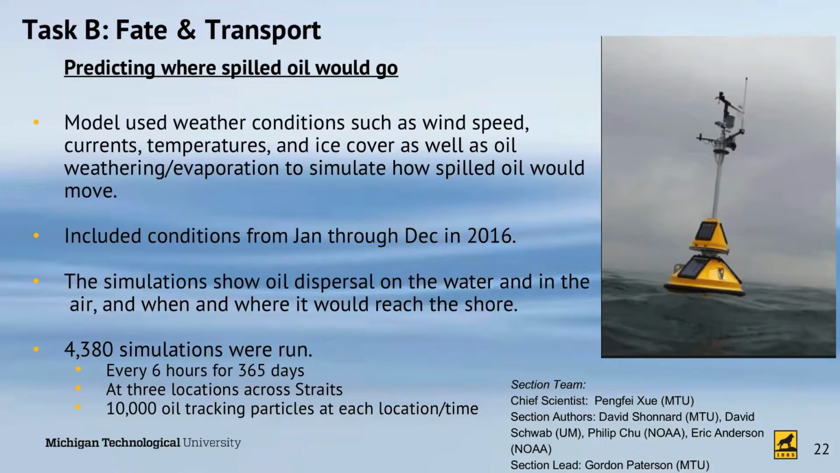We ran these models for an entire year. The year of choice was 2016 because weather conditions all around Lake Michigan and all around Lake Huron were available at 6-hour intervals for 2016. So we used the actual weather that occurred on both lakes for that entire 365-day period.